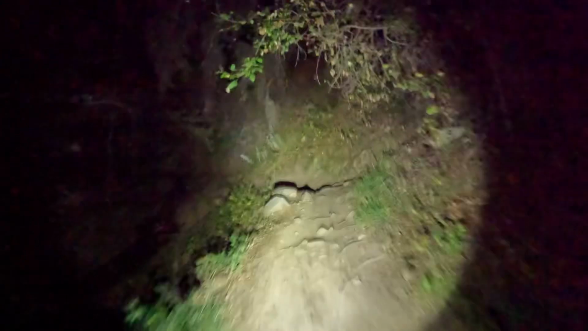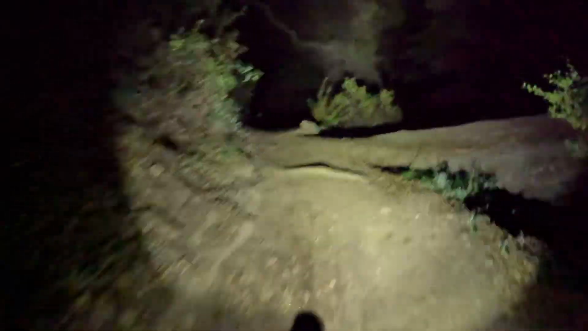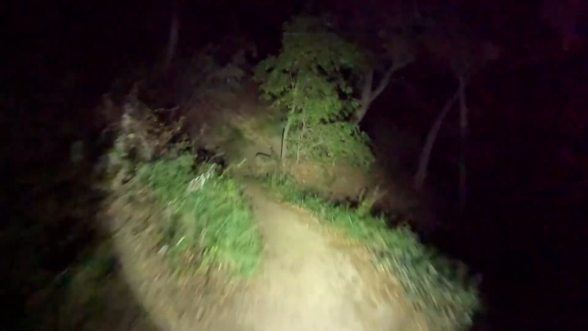Tell you what, I love riding bikes, and I love how bikes have modernized and you have a dropper post and better brakes and better geometry. It's just so nice. I don't know what I did before.